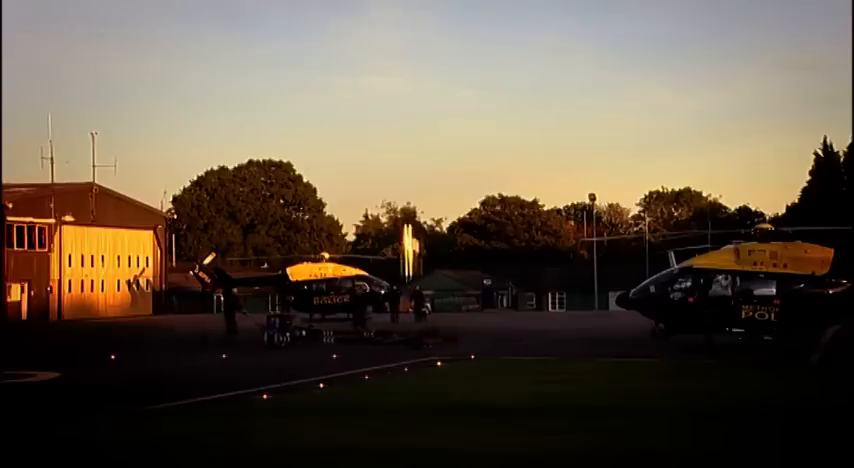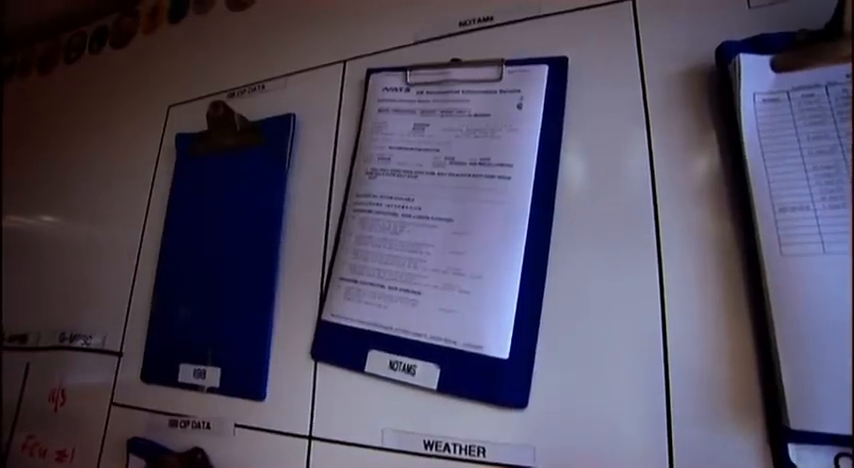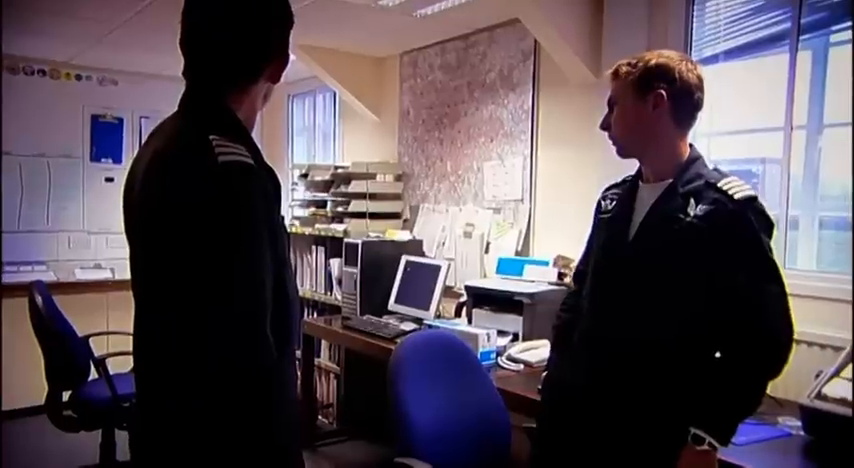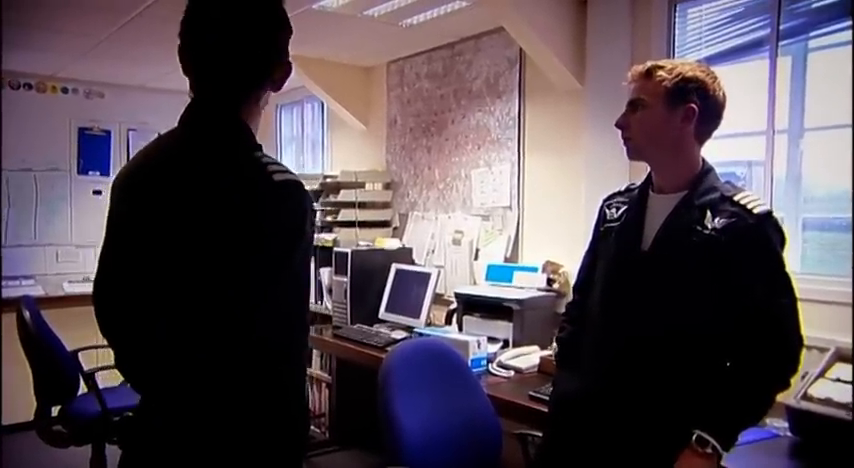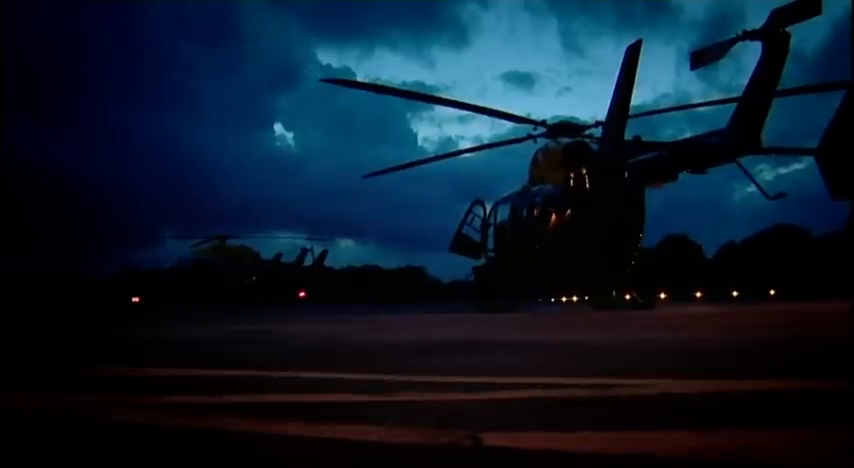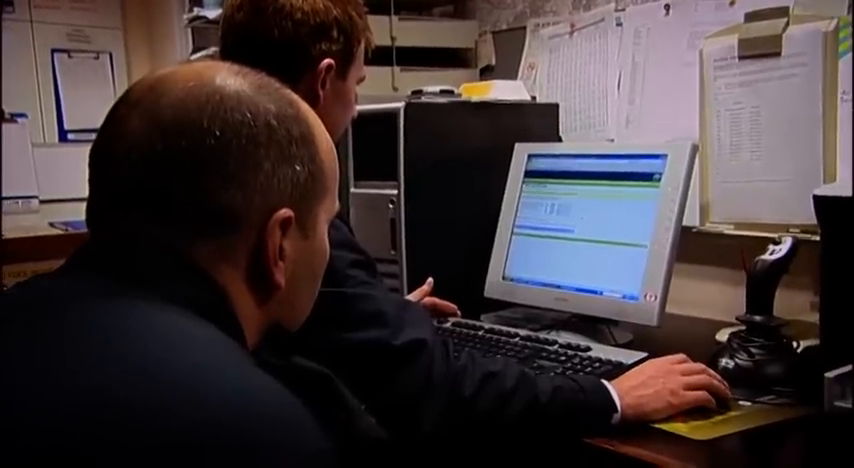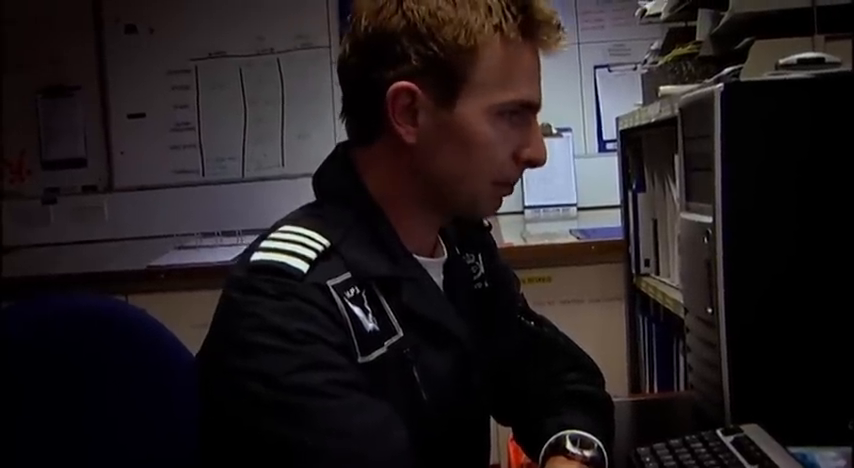It's 7 p.m. The night shift's on, and tonight there are worries about the visibility, this unit's biggest enemy. Just had a quick look at the weather there. They're down to about 3 Ks over Heathrow at the moment. We'll just do a quick debrief then. Forecast cloud and rain could ground the Skycops. So it's visibility that's coming down really. That's going to be what causes the problem later.